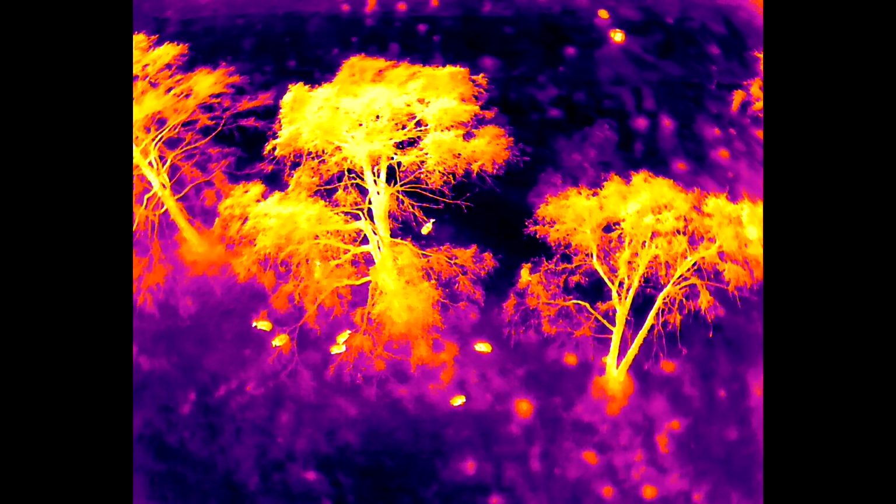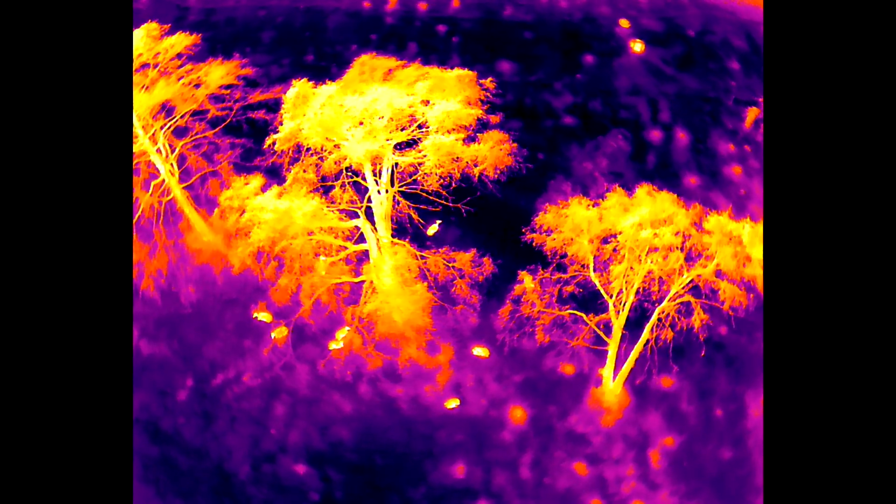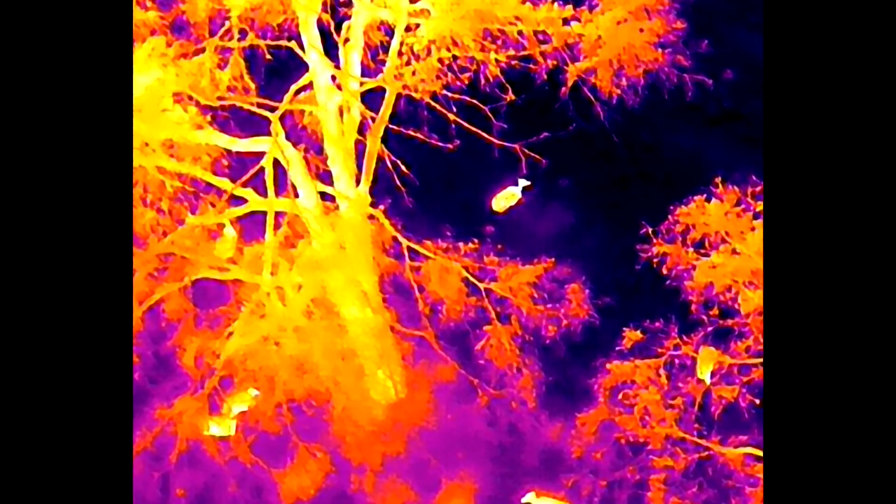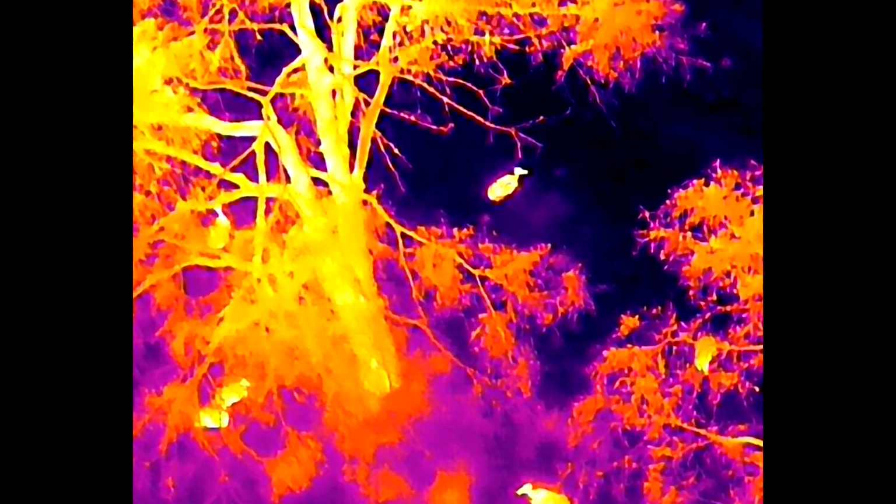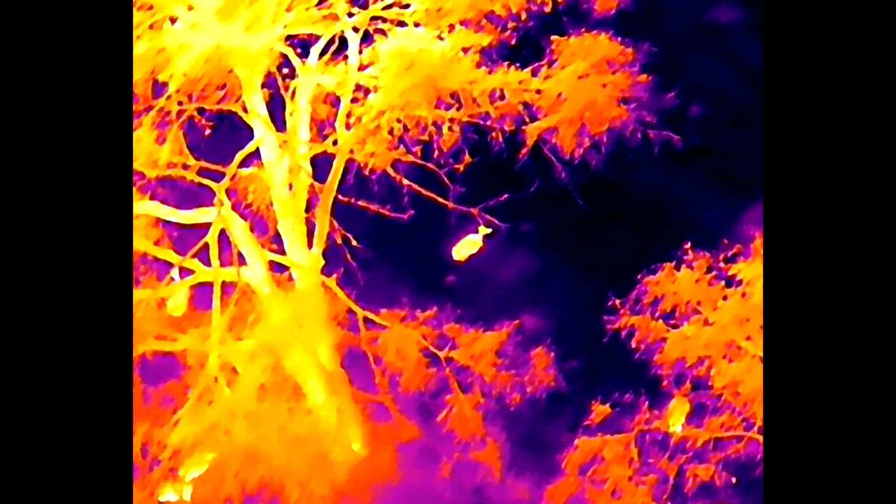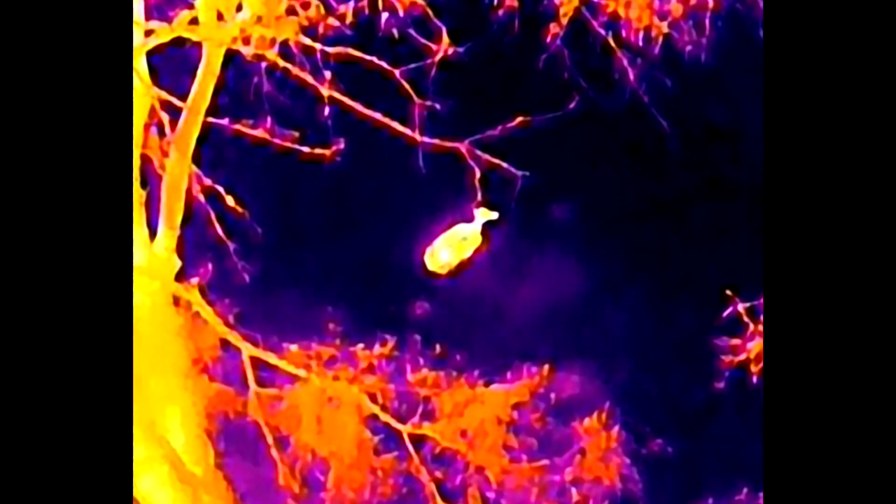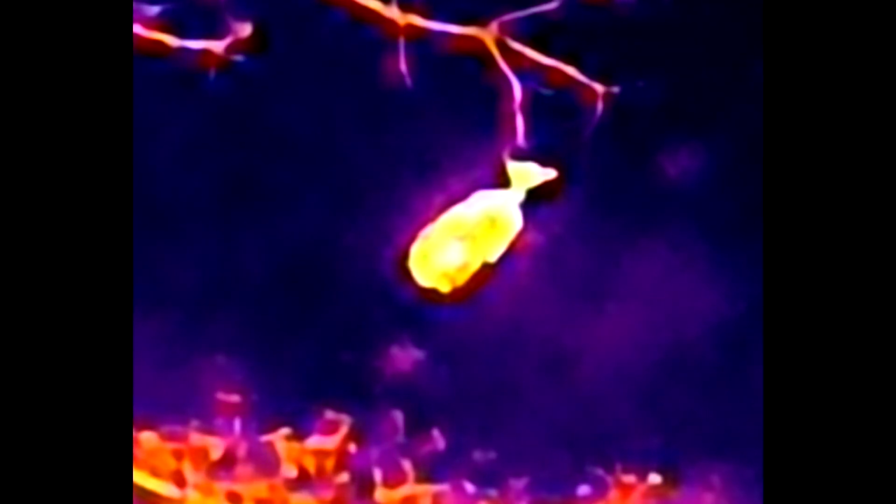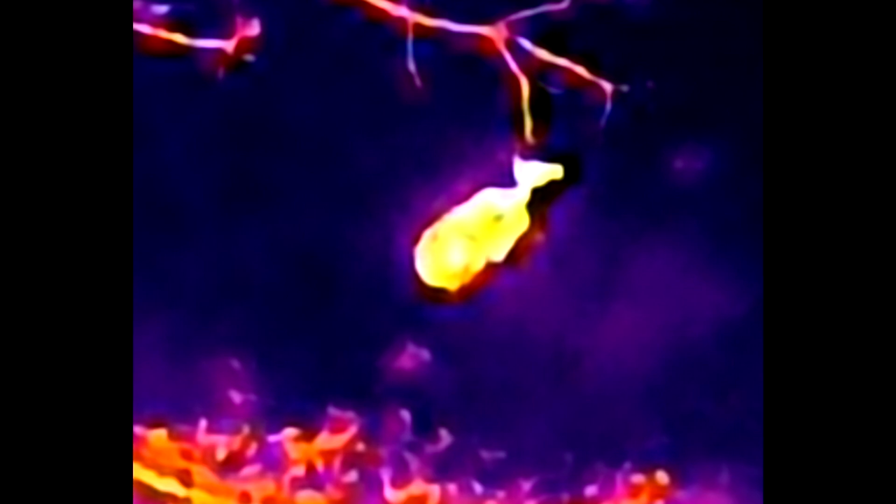So we're going to show you a little bit of video. We're going to give you an idea of the zoom capabilities of this. And like the video we did recently with the Mavic 2 Enterprise Advanced, this has got the same resolution, but you've got improved zoom capabilities on this. And you've got improved battery life. And we're going to show you a little bit about that.